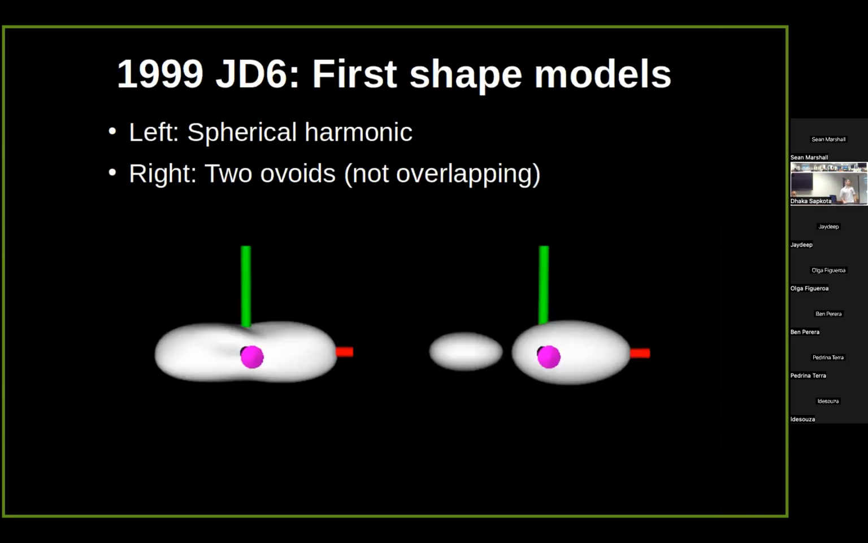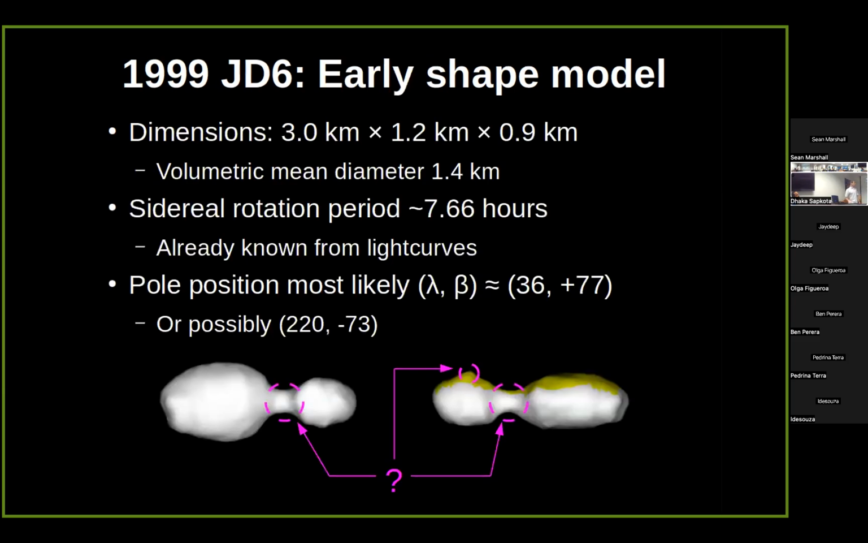Anyway, with the shape models, we start with something simple and work our way up. I tried spherical harmonic initially, two ovoids, not quite overlapping, and I had issues when I tried to connect the two. But yeah, work up to something more complicated. The early stage sort of looks like a bowling pin, but I wasn't sure that I had the joint right. Also, there was a spike there that seemed questionable. This is around 3 kilometers long maximum, and the average diameter is around 1.4 kilometers.